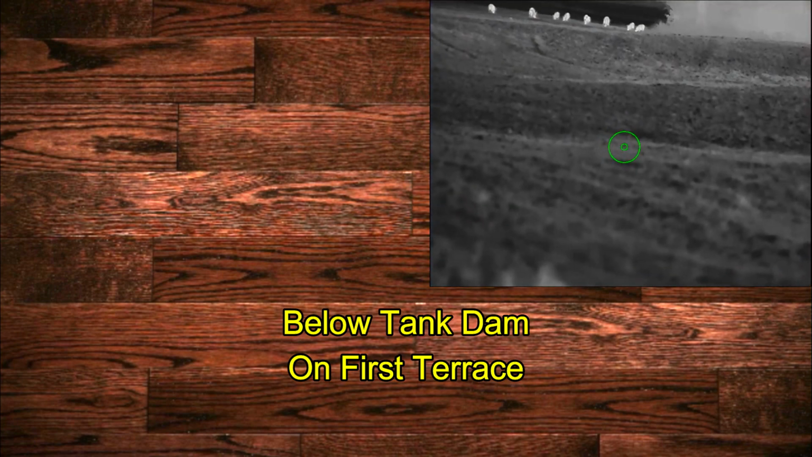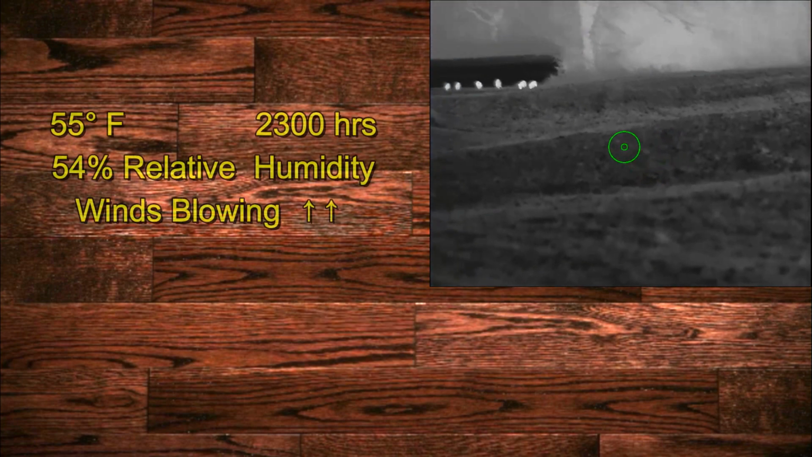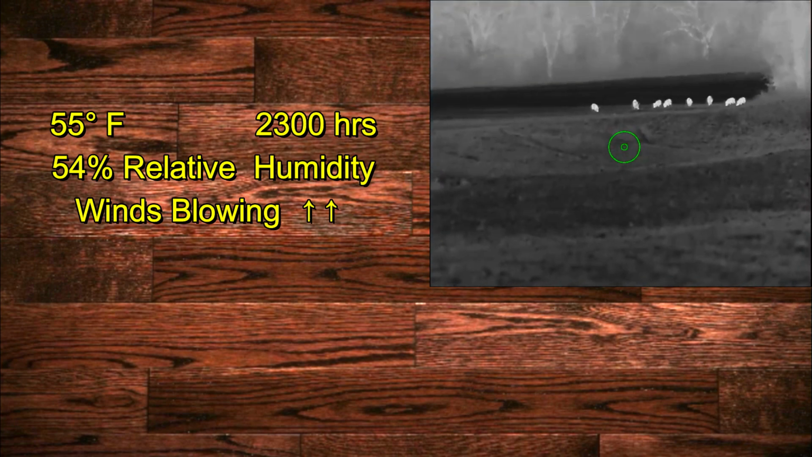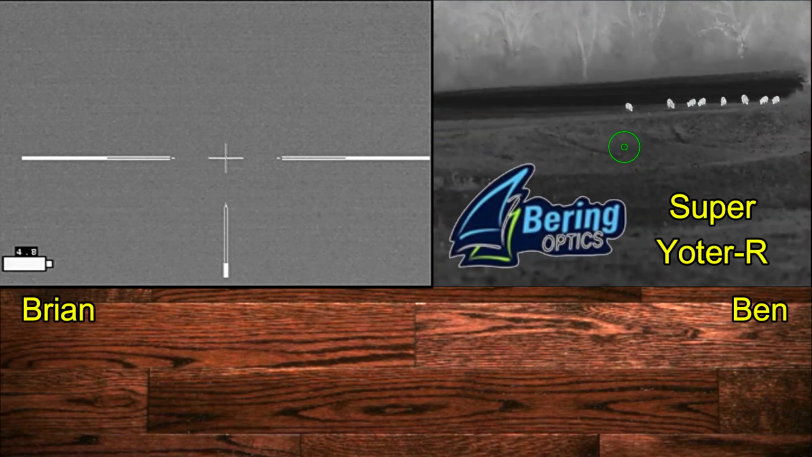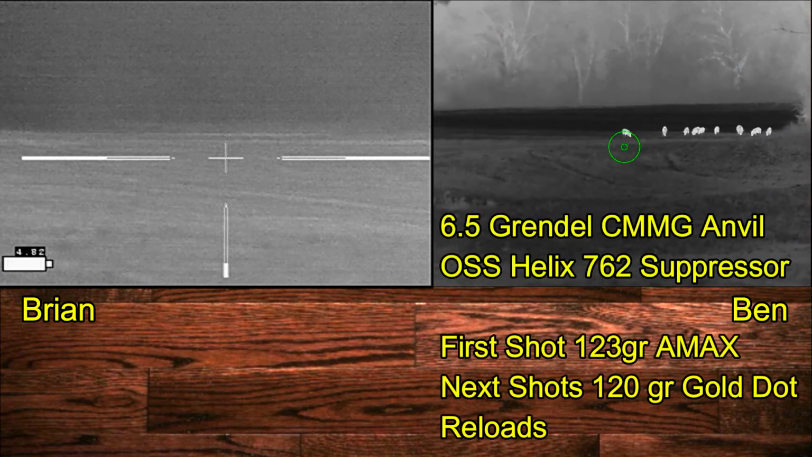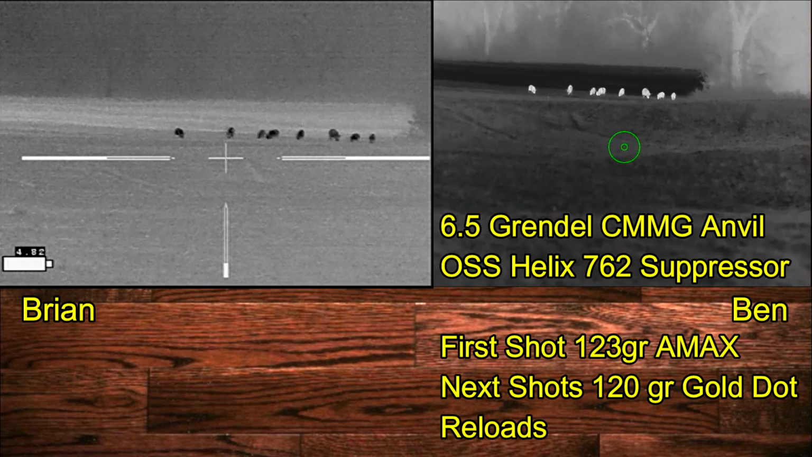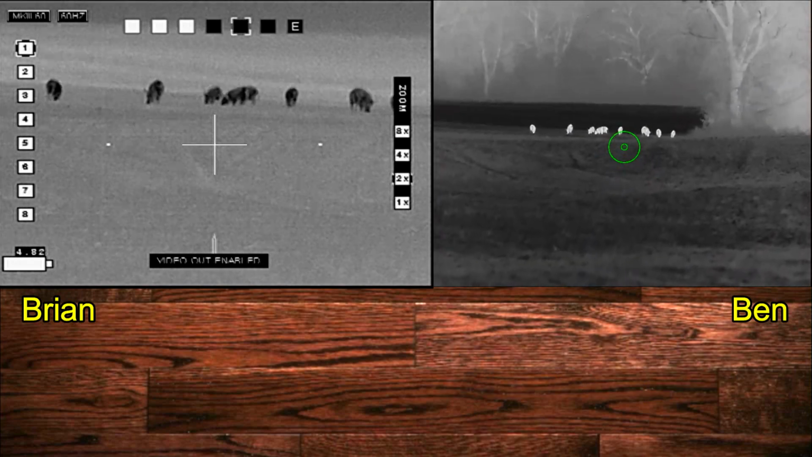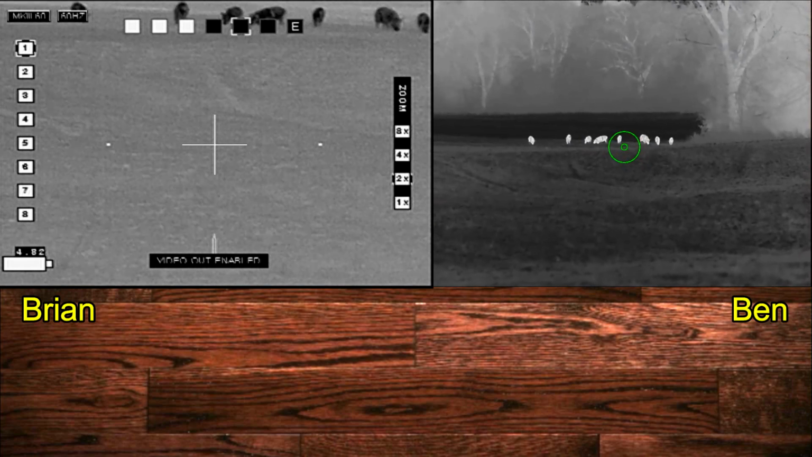So we've moved down off of the tank dam onto the first terrace. The hogs are still a little too far away. The wind is blowing towards them, so we don't have a lot of time. Here's the gear that Ben's going to be using. As we've moved, the hogs have also moved a little further away, and we decide that we need to go ahead and move up some more.